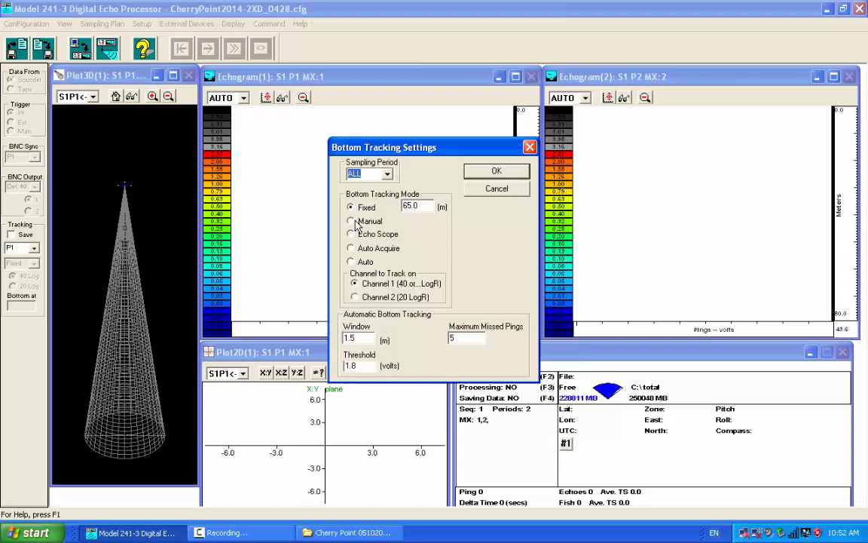Because the other piece it does, it looks for the highest integrated energy echo that exceeds that voltage, which is typically the bottom. But if you set your threshold fairly low, maybe below 1 volt or so, you do run the risk, if you have large dense fish schools or aggregations near the bottom, that it's just going to walk up over them and track around them.